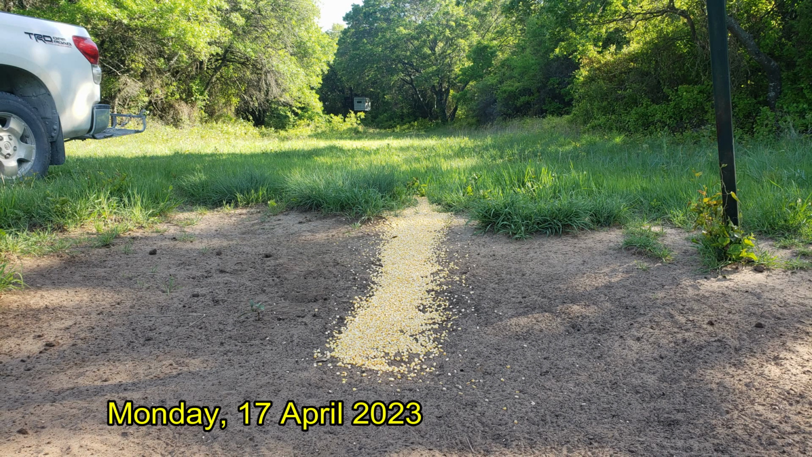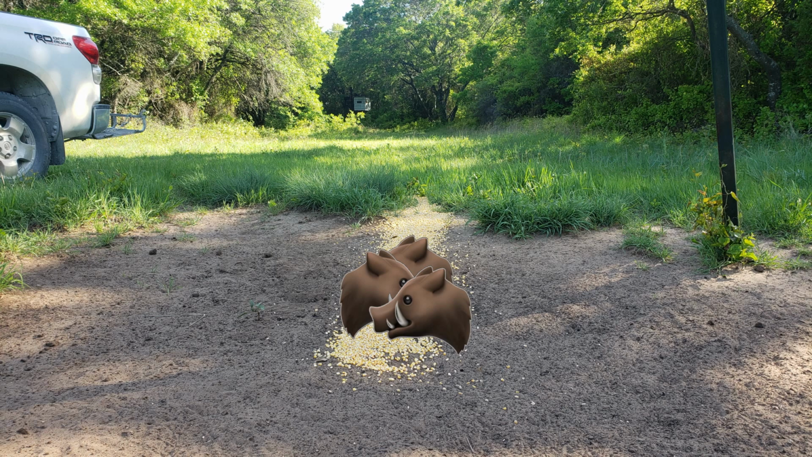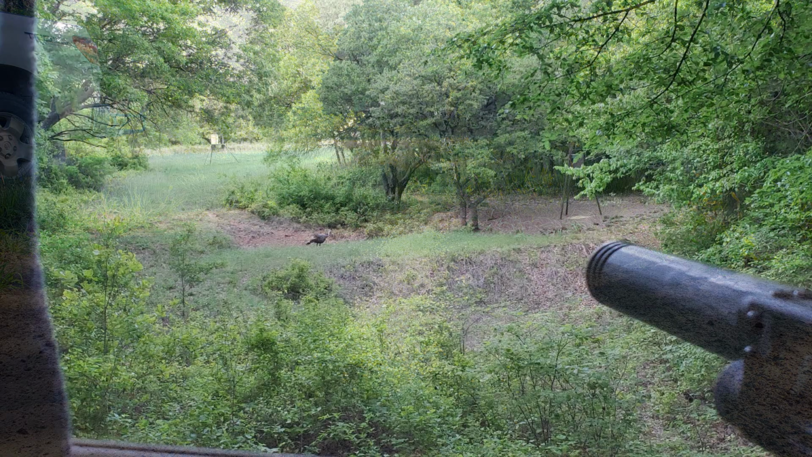Well, I arrived and put out corn in a nice line, almost pointed right towards my blind, in hopes that the hogs will come and get all lined up on the corn and I'll be able to make a shot and hit several of them at once. It's worked before. Of course, I've tried about 7 or 8 times.